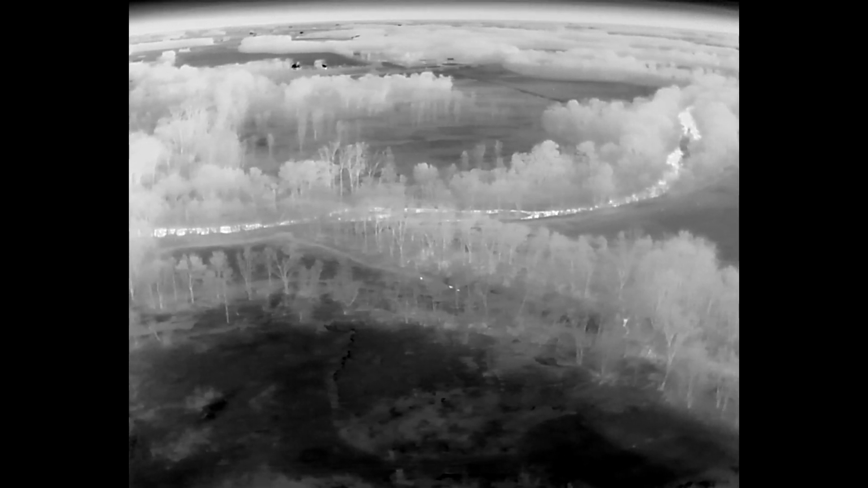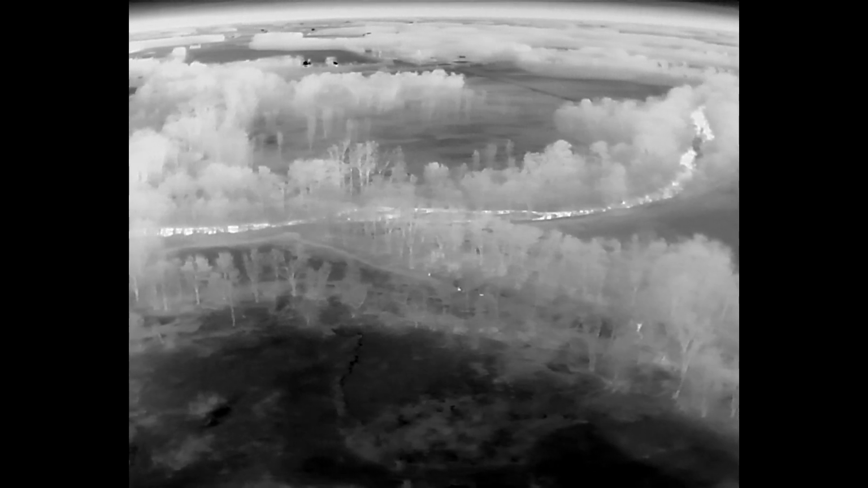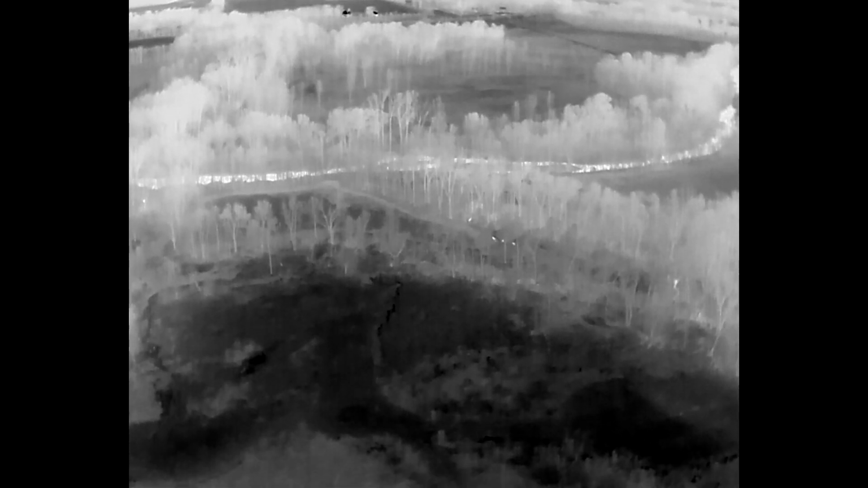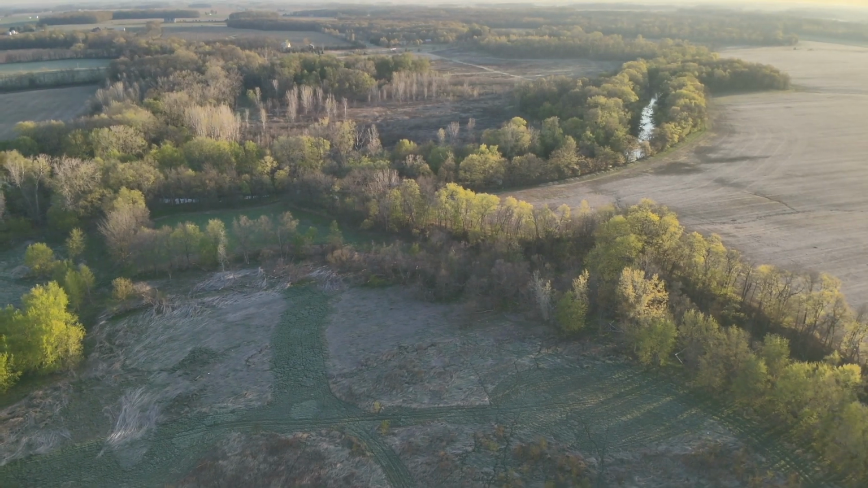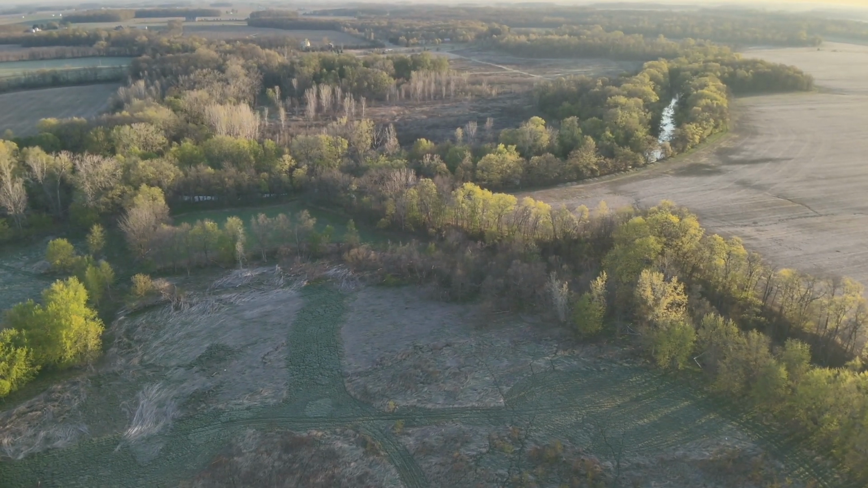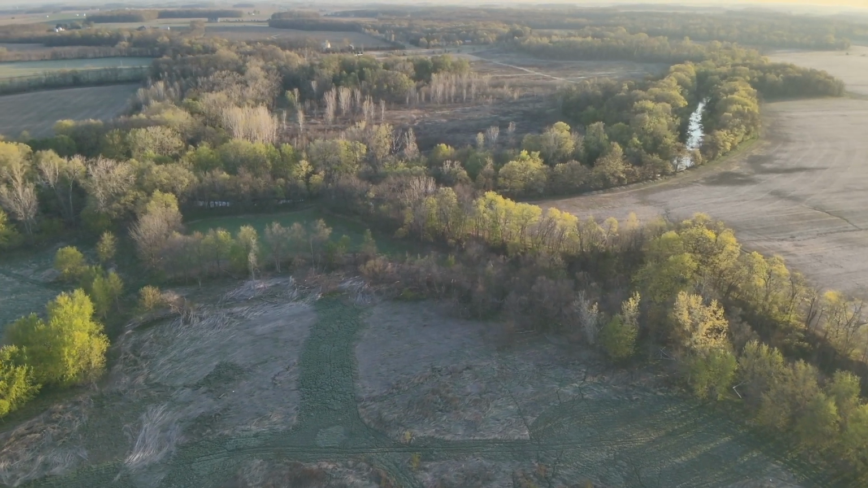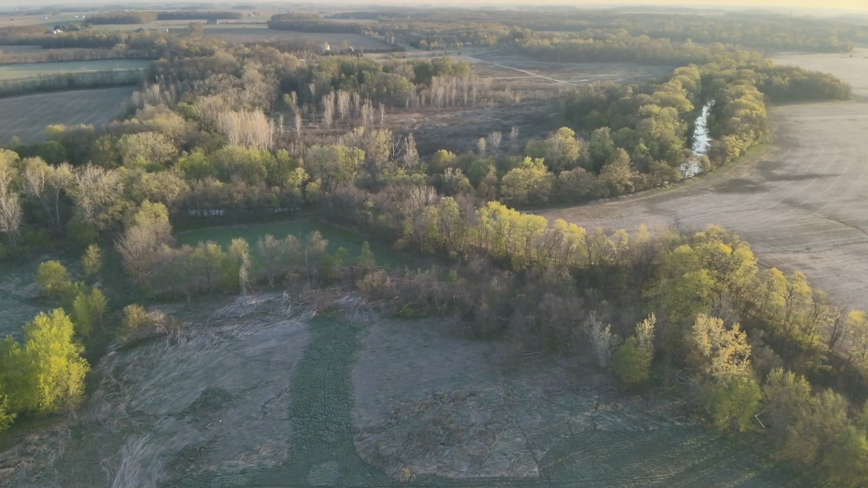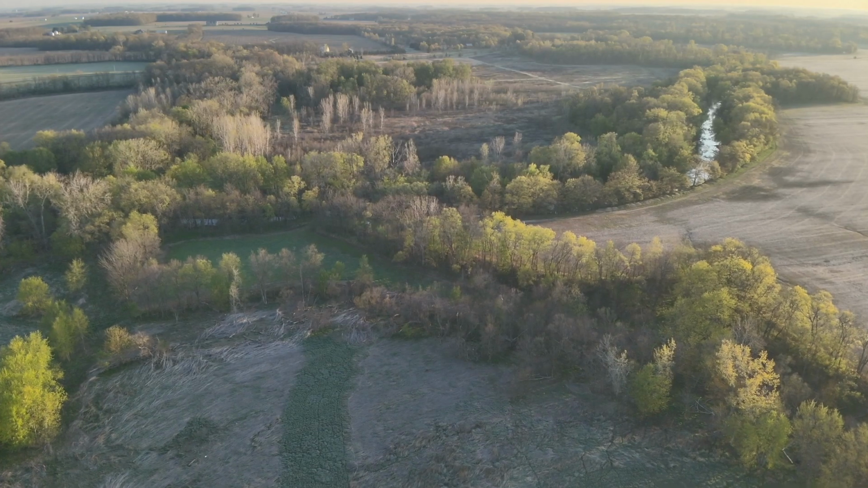Here's the herd moving through what I think is the river crossing. I think this group here has moved across that low spot. They're traveling, a group of like 3 or 4 or 6, down that berm edge. And I imagine they're on heightened awareness because of the coyote, but I'm not 100% sure. But I will definitely get some more video deeper in it.